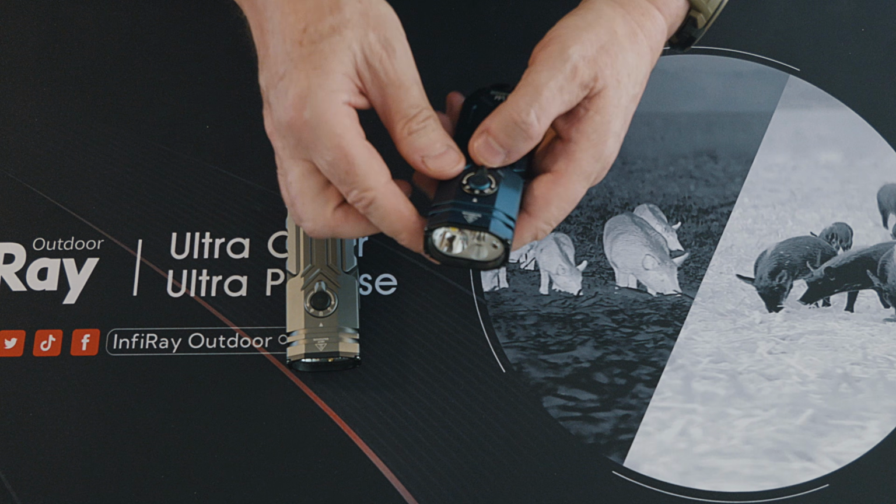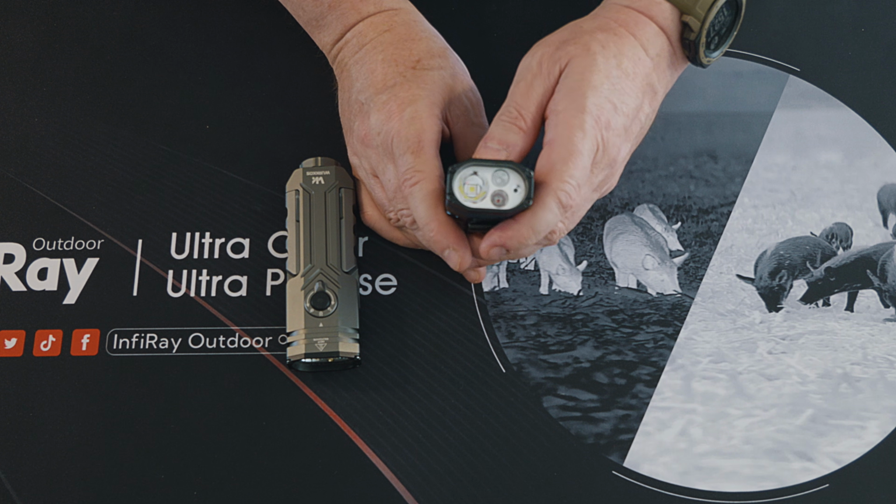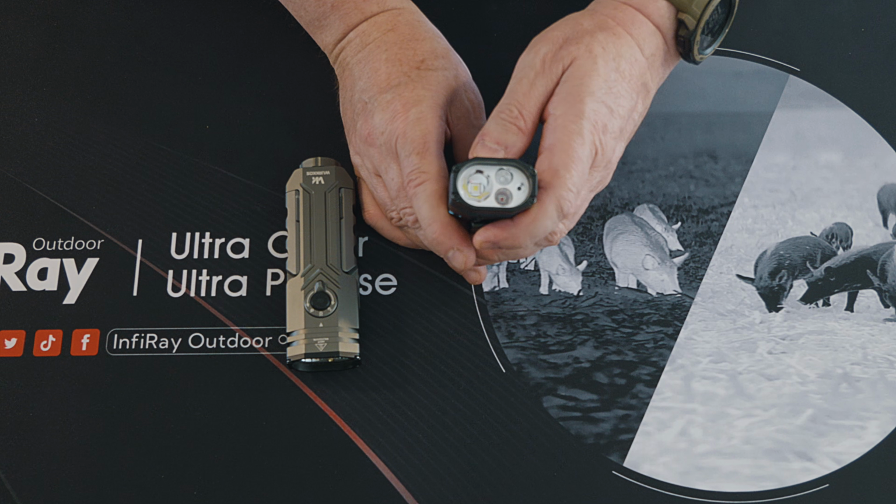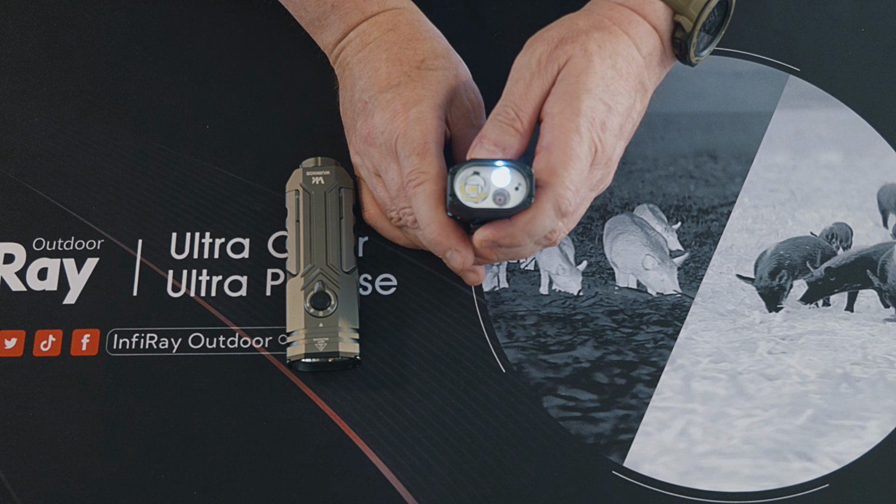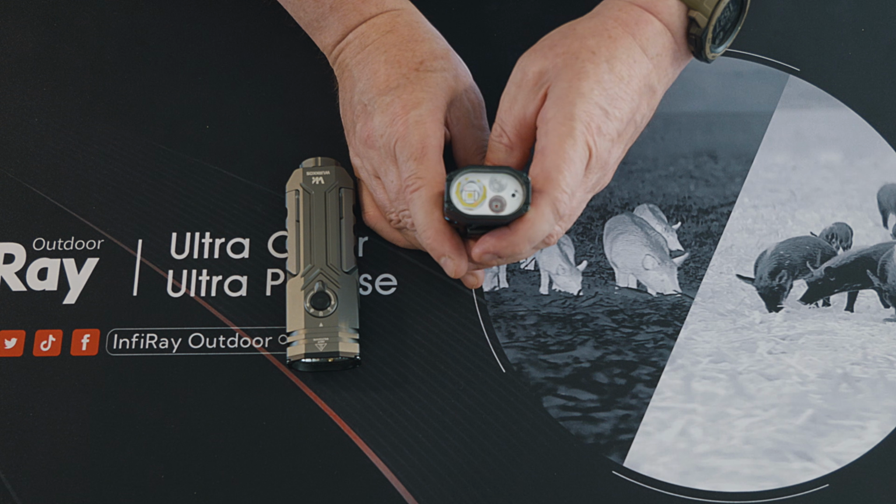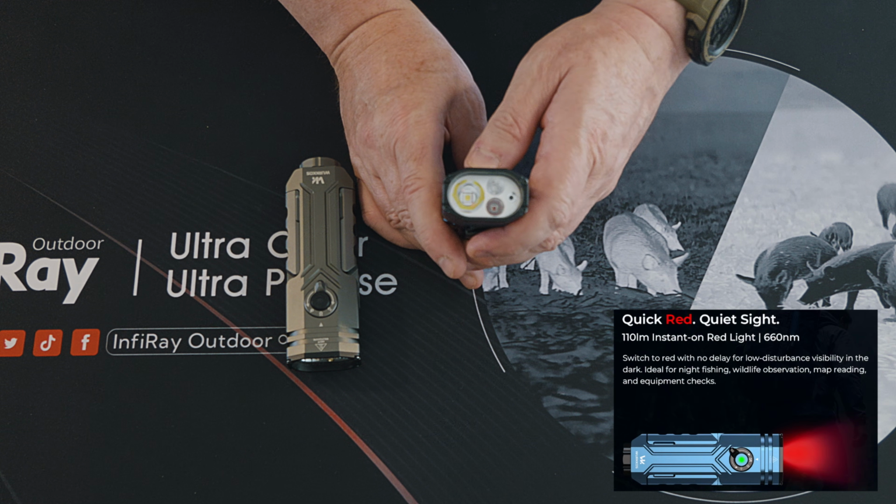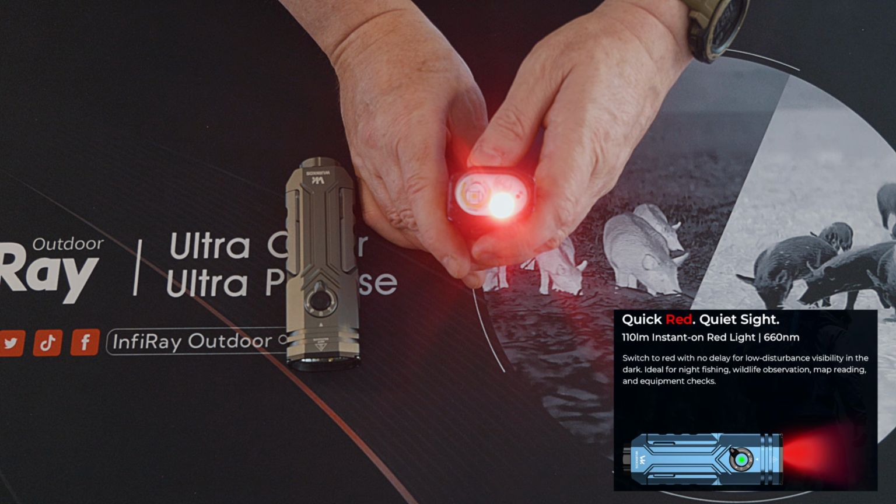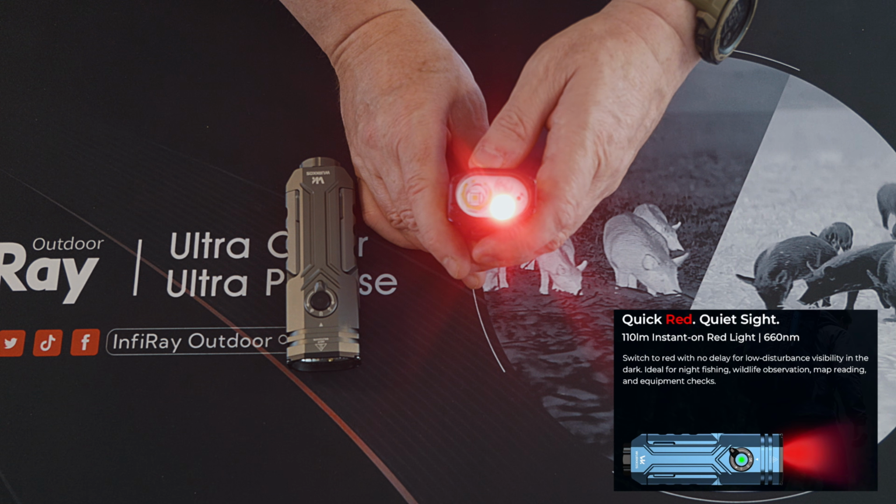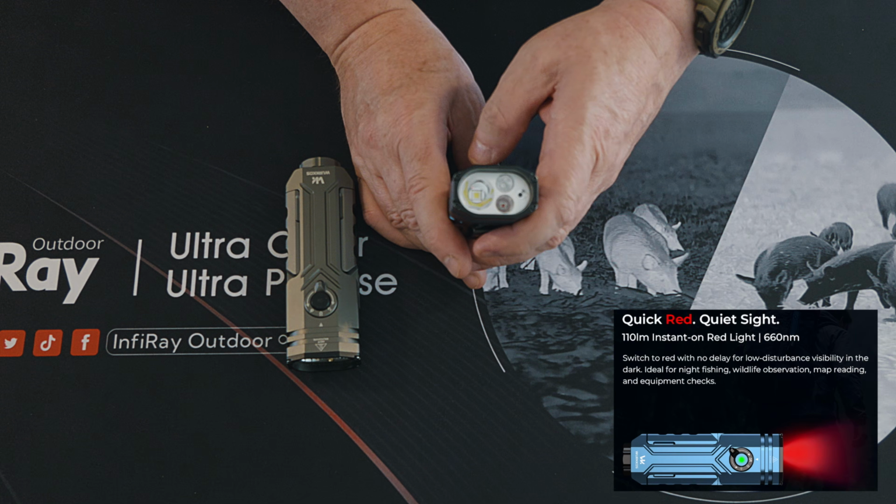That's actually obtained by putting that onto the ultraviolet. That'll give you your two settings on your ultraviolet. And then if you want to go onto the red LED, you just double press. And there, as you can see, you have the red LED. And that is adjustable as well. So that will go up and down in stages too. And that works really well out in the field.